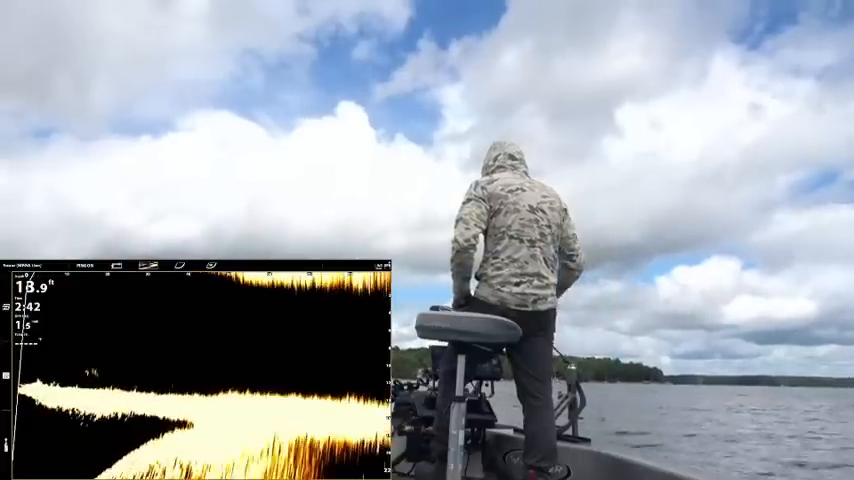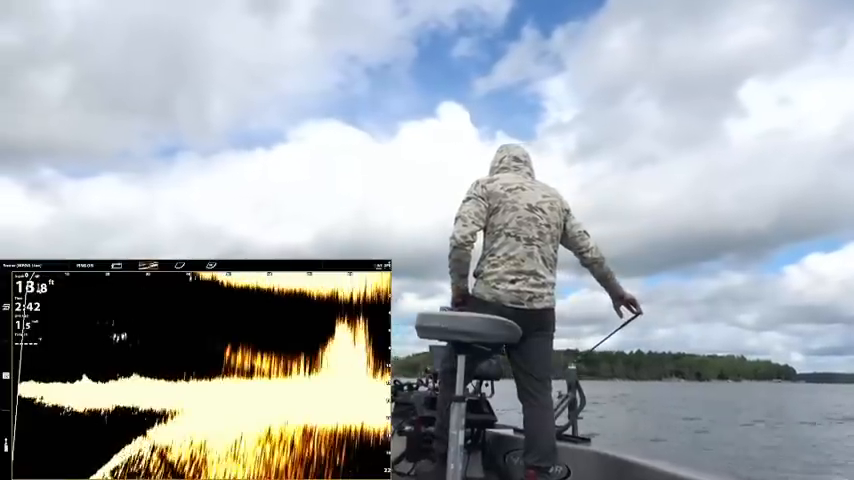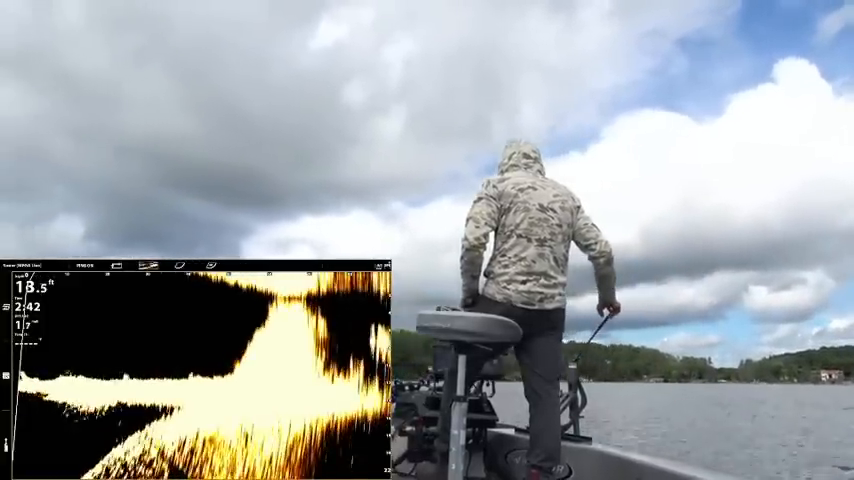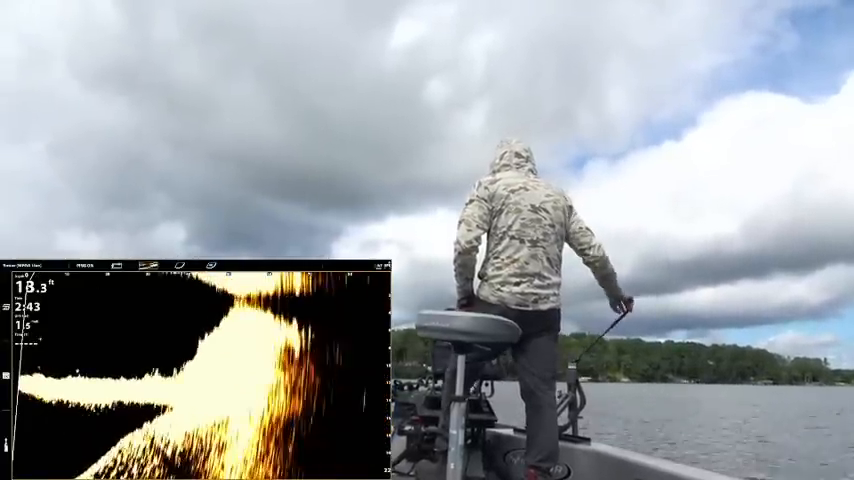It looks right, it feels right. It's good bait right there. Where are the walleyes? There's a good cluster of weeds way up in there. What do we got sitting around that? Besides a pile of bait.